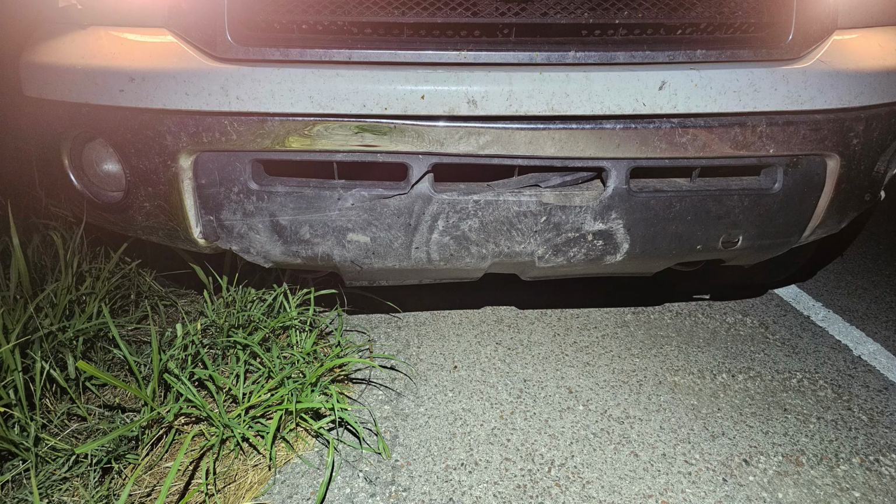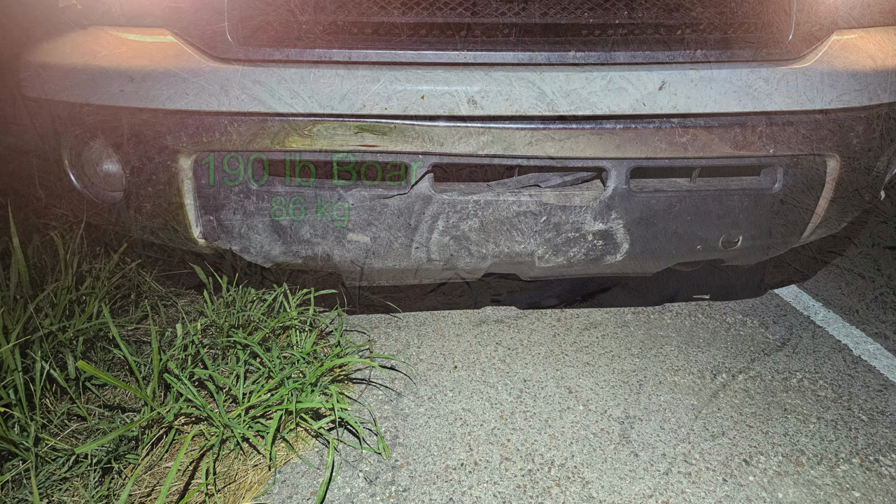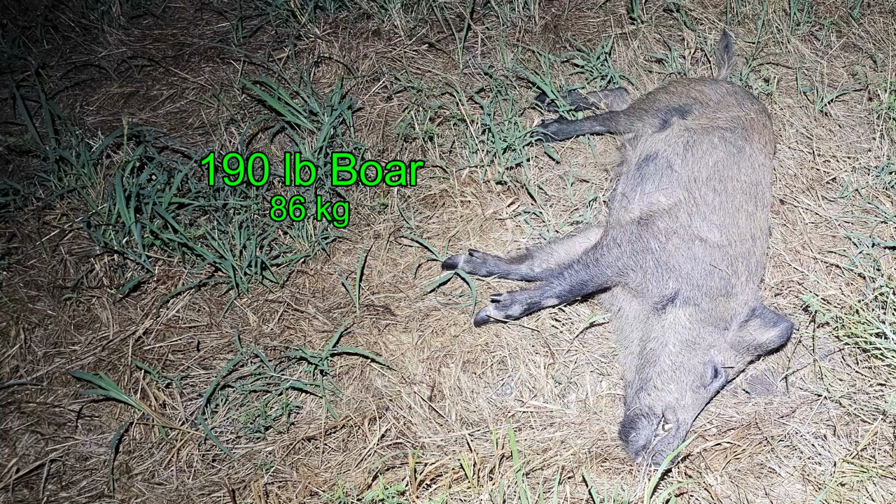Yeah, the bumper's going to need to be replaced. The boar ended up in the ditch, and this is the boar in the ditch coming in at 190 pounds, and he did it for our night.